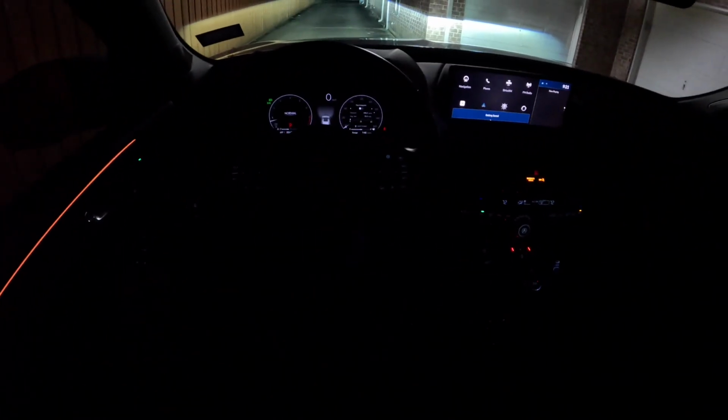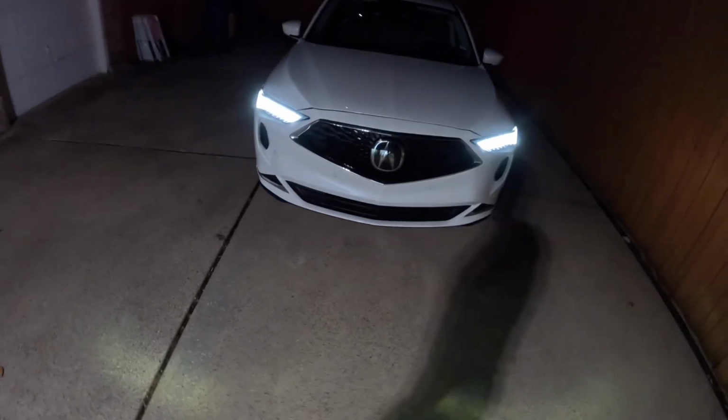But let's just walk around the MDX and see what it looks like at night. Platinum white pearl. Here's how the dual LED headlights look at night. They look pretty good. Diamond Pentagon grille. You also have the LED taillights. They look pretty good. This current generation of the MDX looks really good. I absolutely love the way it looks. Acura did a good job with that.